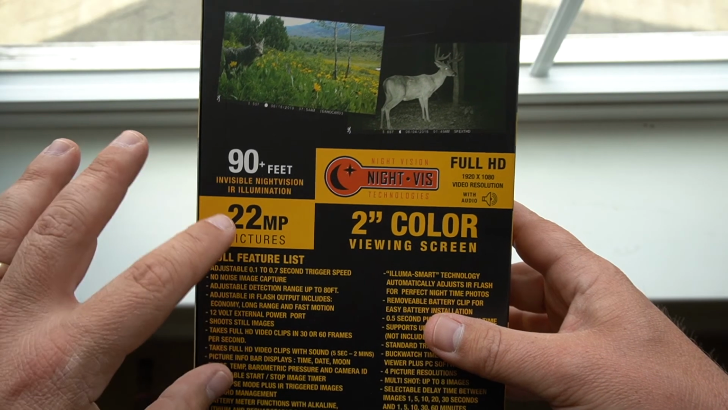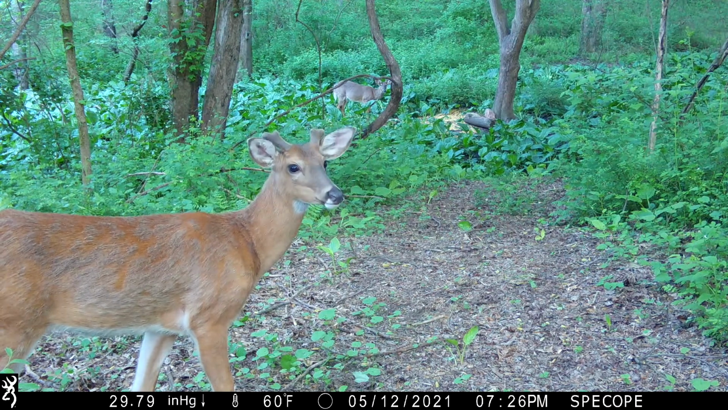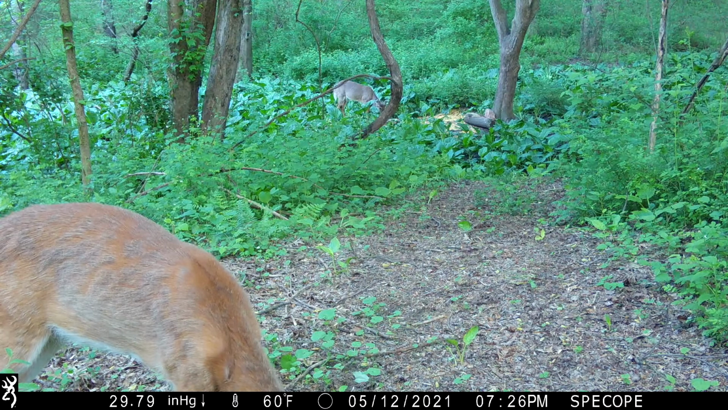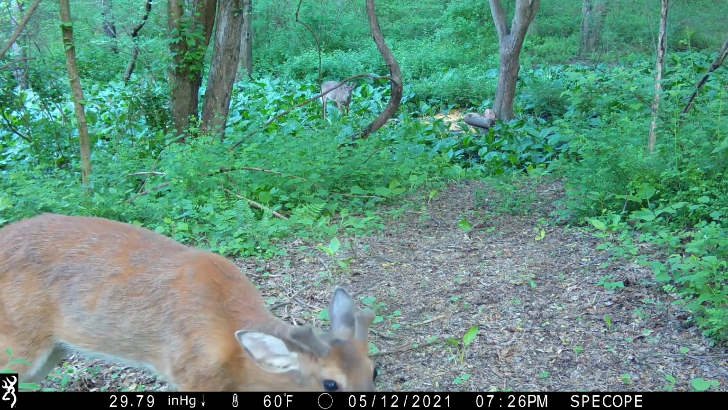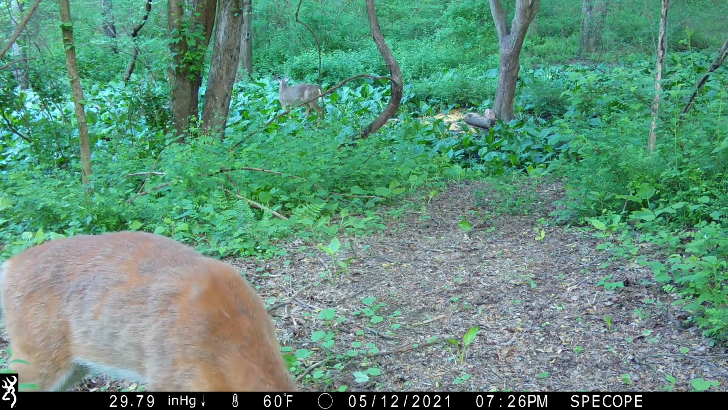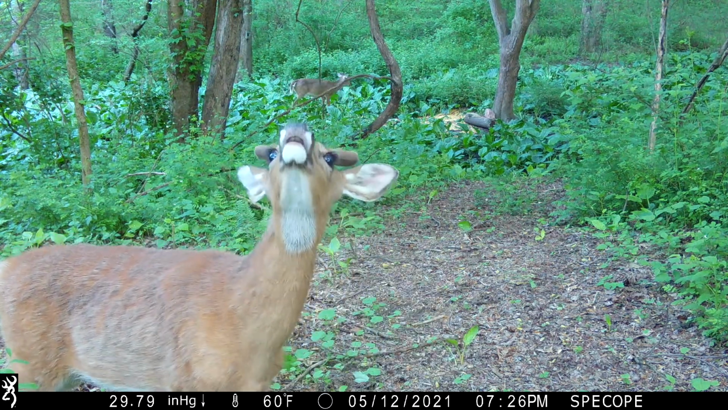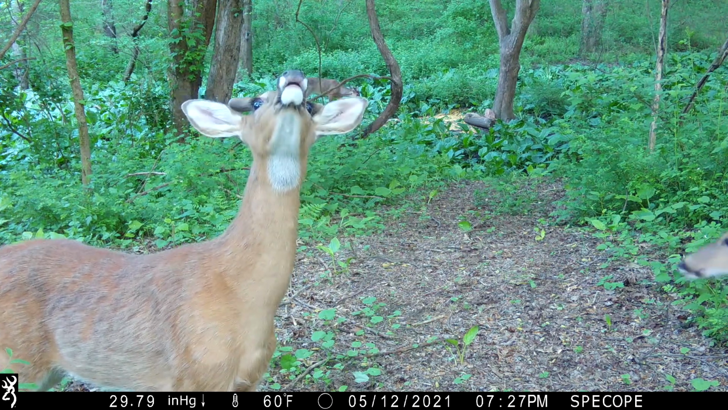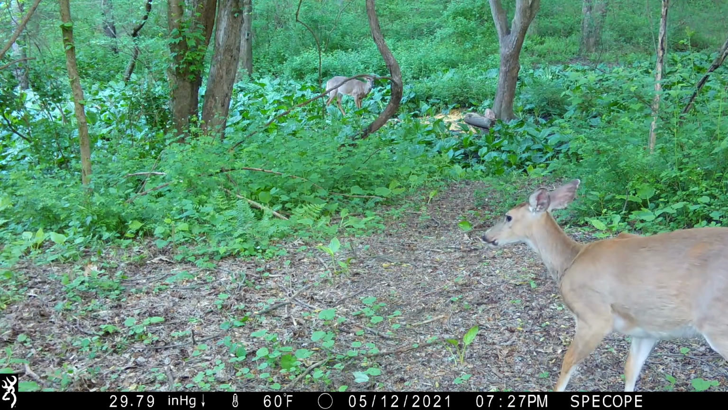Okay, it shoots 22 megapixel pictures, adjustable 0.1 to 0.7 second trigger speed, no noise image capture, adjustable detection range up to 80 feet, adjustable infrared flash output, includes economy, long range, and fast motion, 12 volt external power port, shoots still images, takes full HD video clips in 30 or 60 frames per second, takes full HD video clips with sound, 5 seconds up to 2 minutes.